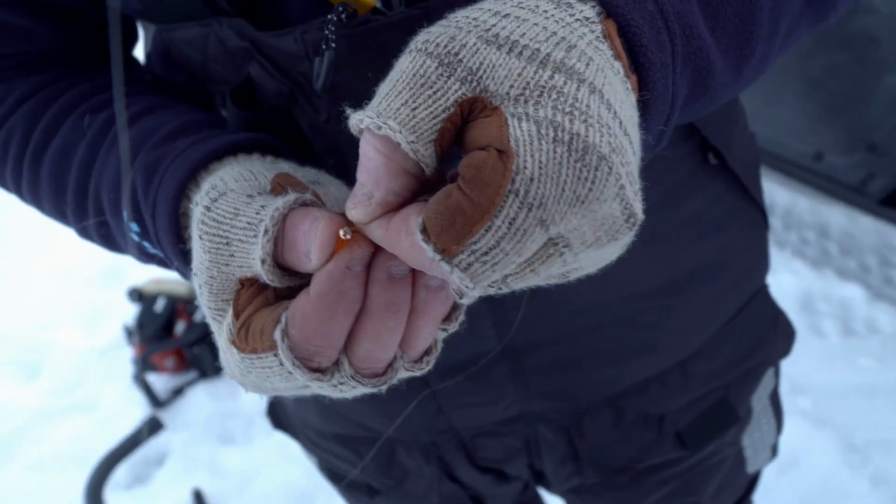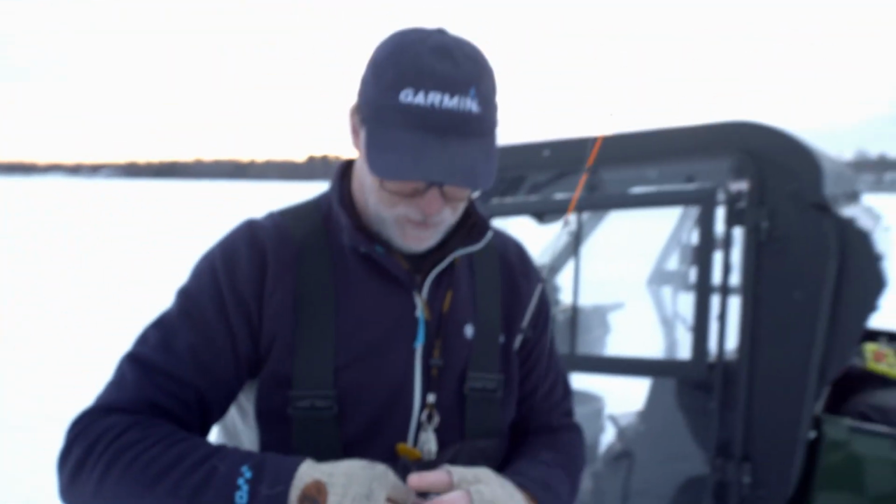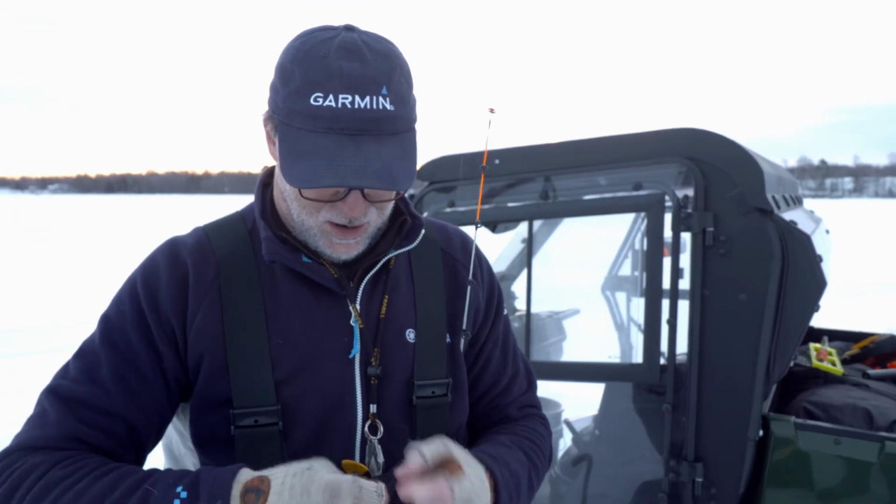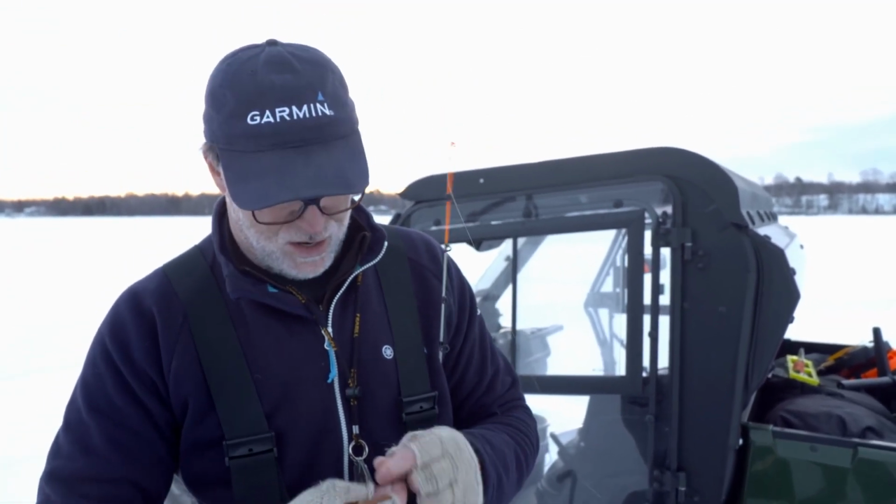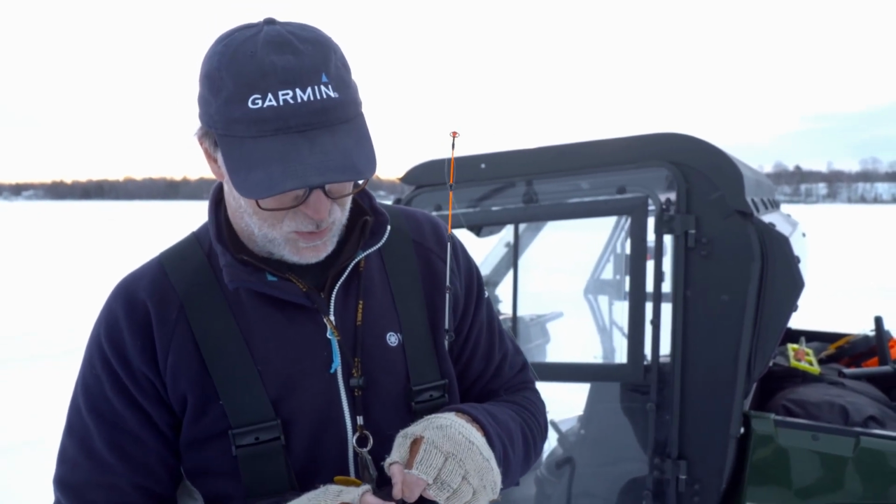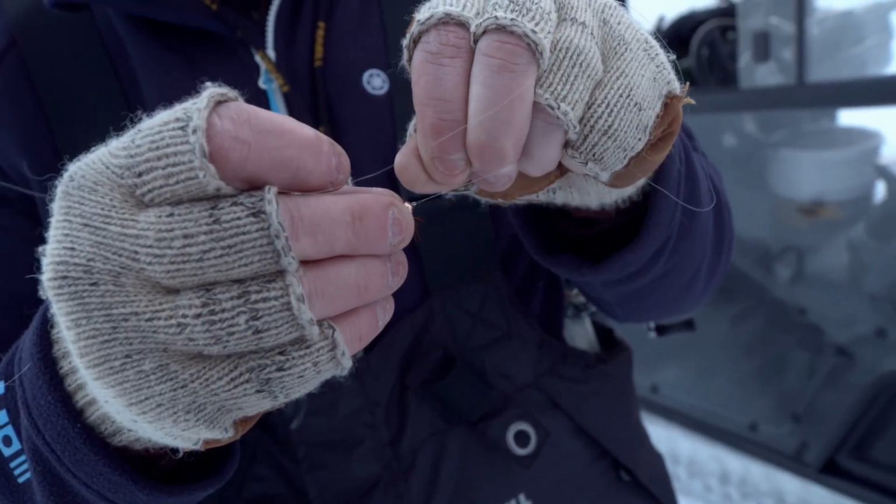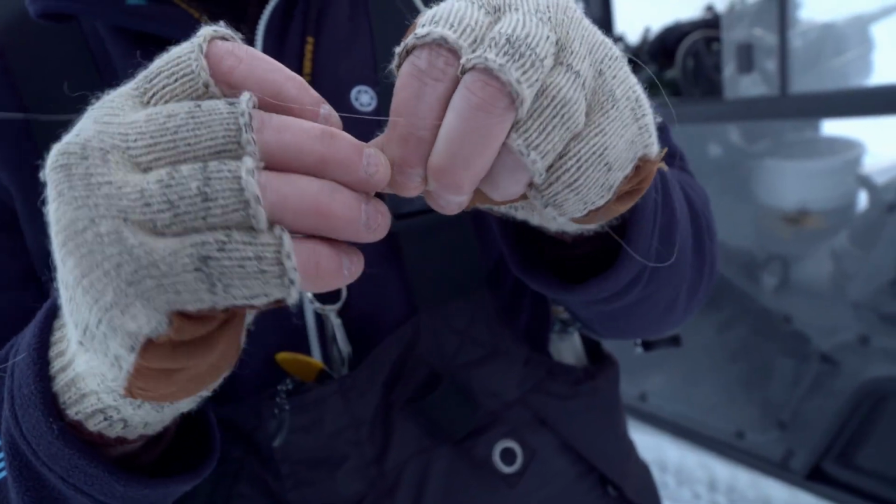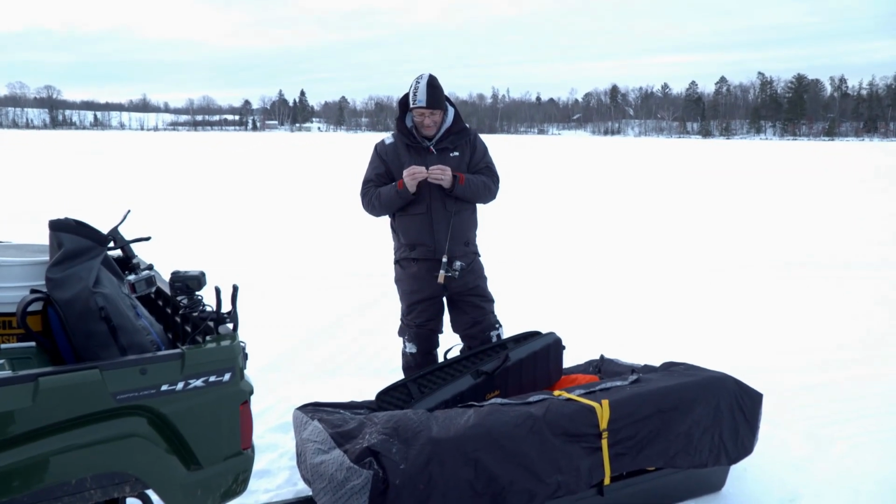We're just going to tie this on, and we've got 4-pound mono on here. Mono performs well in this shallow water. If we're going to fish deeper water, we'll go to a braid or a super line, just for no stretch and sensitivity in that deep water. This is by far and away the smallest bait I've ever tied on in my life.